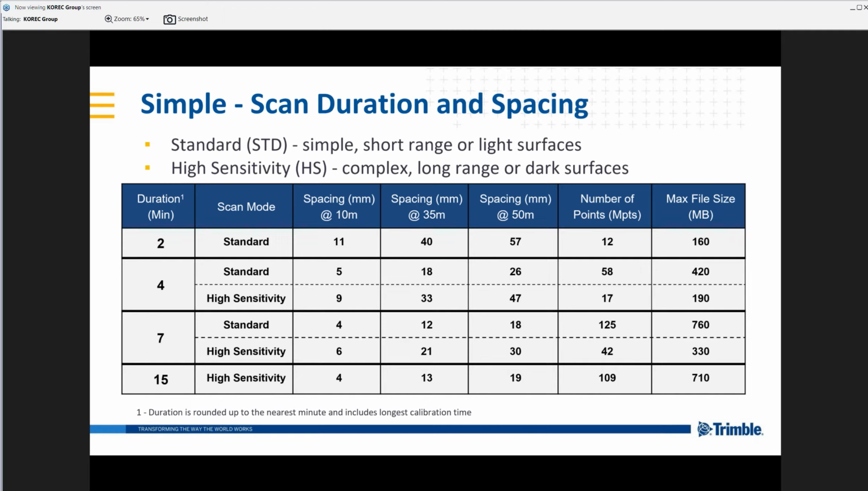I'll also use this slide to highlight the fact that these scan times, so the duration of the scans, the 2, 4, 7, and 15 minutes that are specified, the duration is rounded up to the nearest minute. And that includes the longest calibration time. A few slides ago, when we talked about the auto calibration, I mentioned a 25-second calibration sequence before each scan. During that auto calibration, the scanner is measuring its environment and it's creating a calibration file based on that to apply to that scan. These numbers, the 2, 4, 7, and 15 minutes, are really a worst case scenario number.